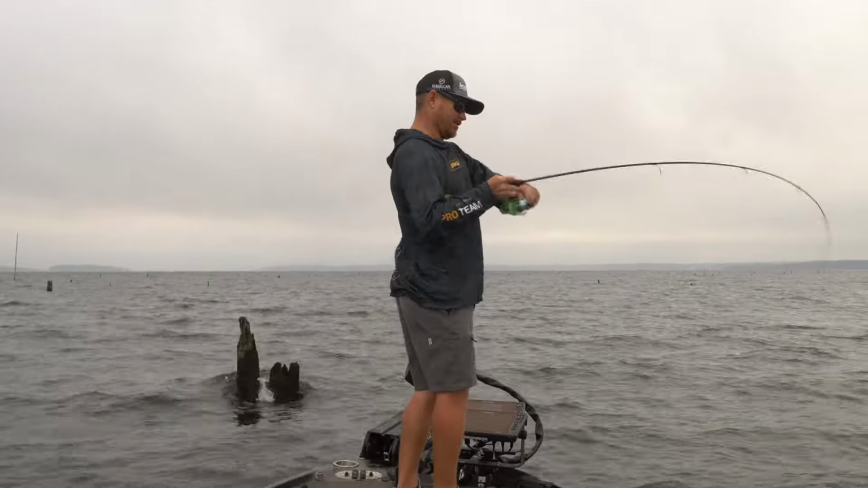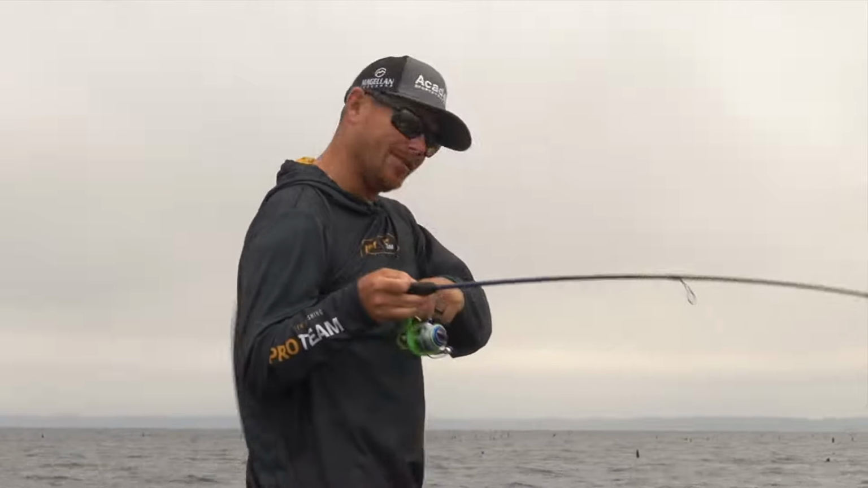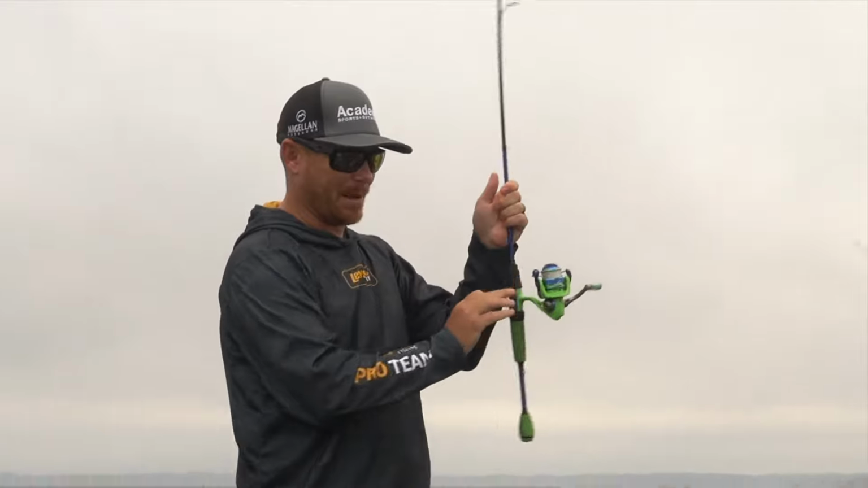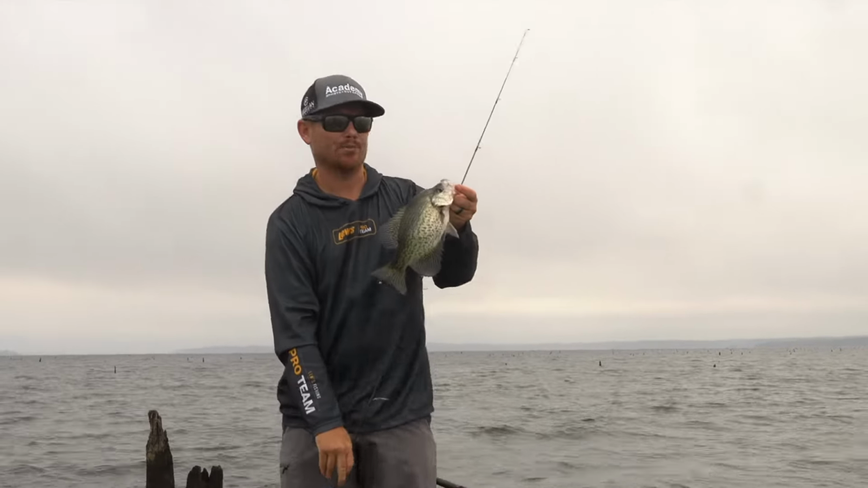There we go. There's another nice one. Man, this little technique is just so killer on crappie in the fall. Another nice slab. I mean, check out that crappie, guys. Another nice one here. And the way we're fishing is so special.